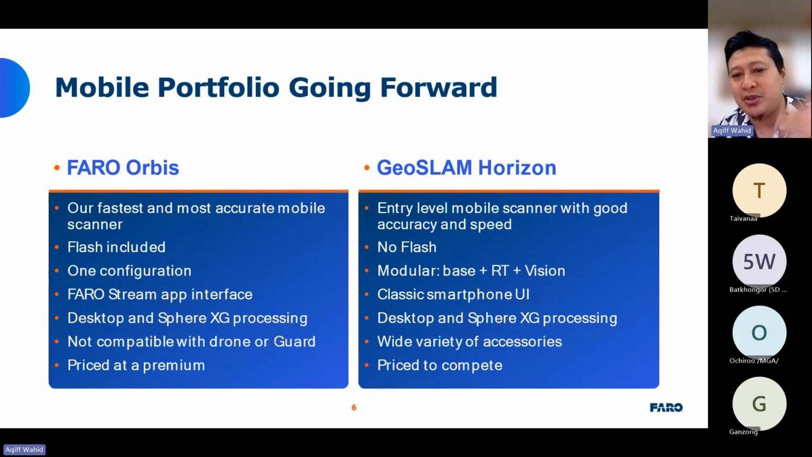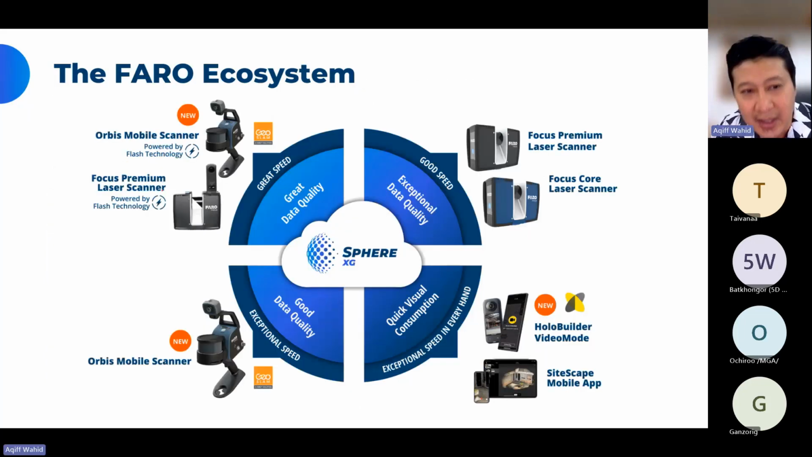Now, I don't want to talk too much about the software, about everything, but in the end, the hardware is your tools. And then we will have also the software to make sure that you can process it correctly. Okay. In the end, the goal for Faro is to have the full ecosystem.